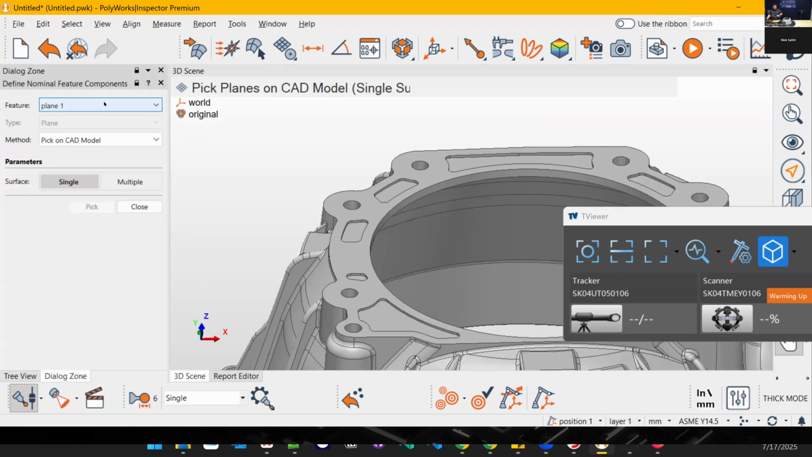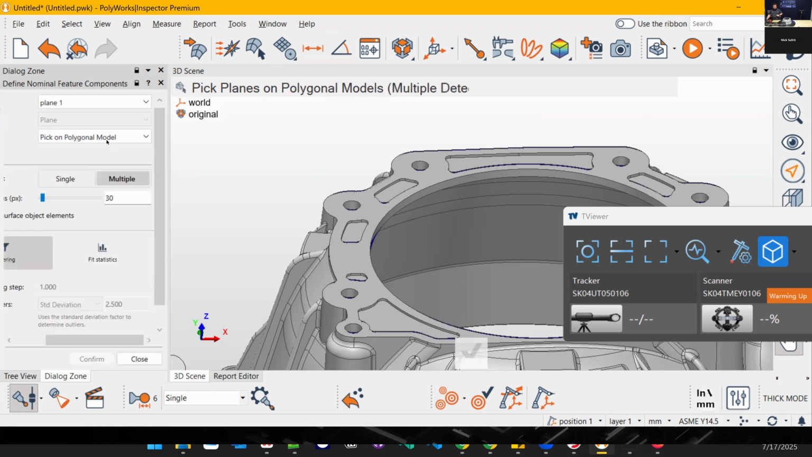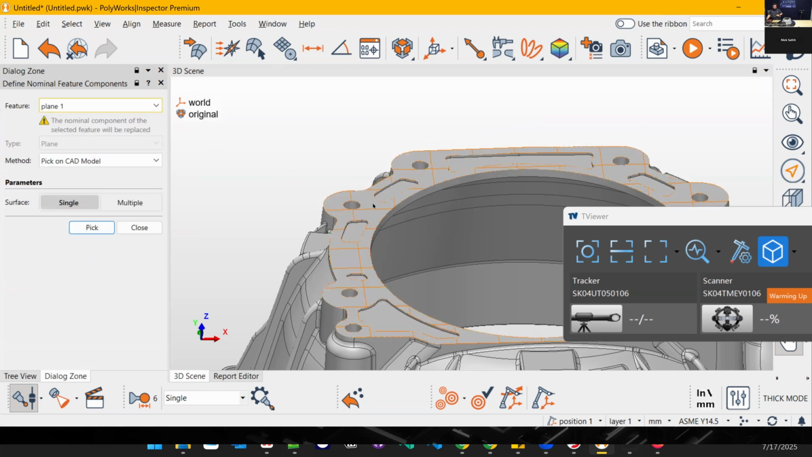Okay, first, I've got to tell Polyworks where those are. The other way you can do this, you can scan and get an alignment that way. Especially with something that's not super symmetrical, you can scan and use that to make an alignment happen automatically sometimes, and then your probe will show up on the part exactly where it's supposed to be.